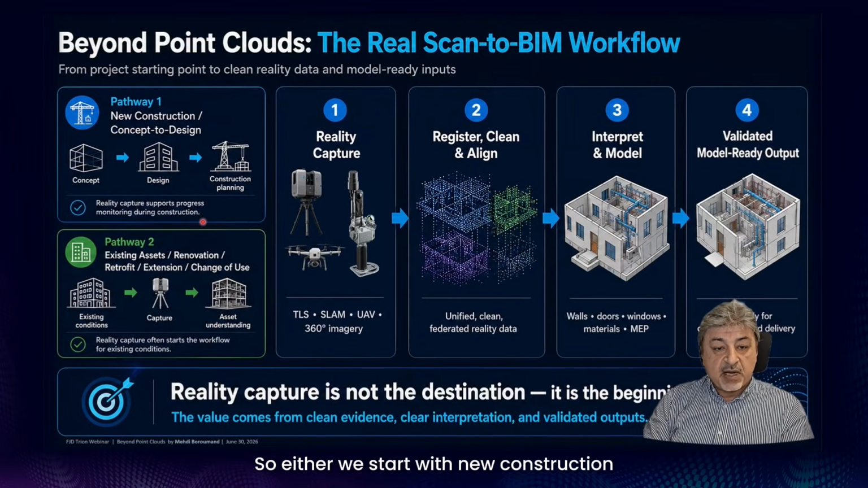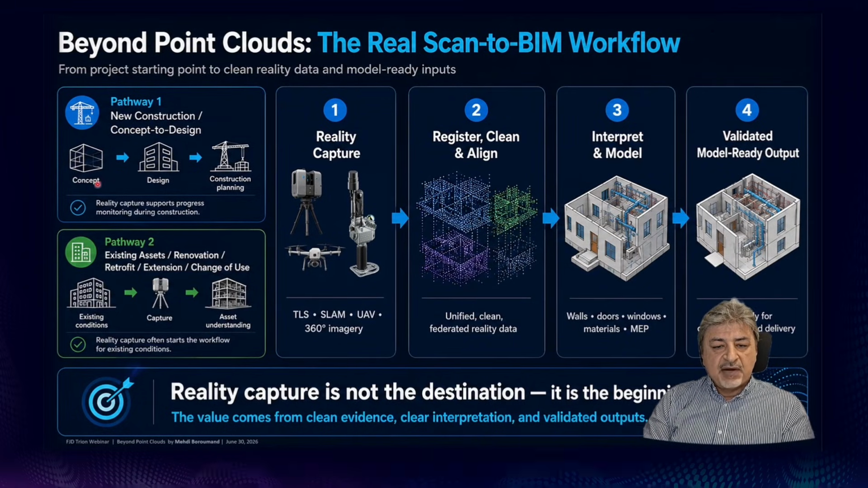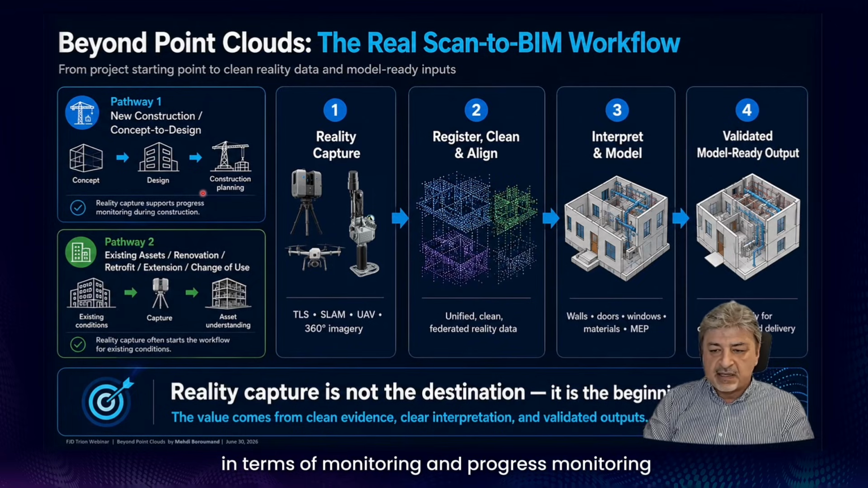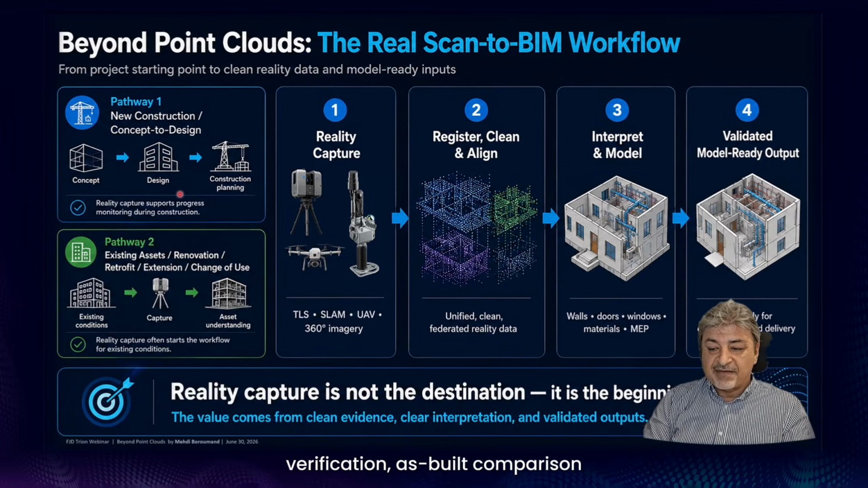Either we start with new construction, pretty much from concept to design and construction. Reality capture plays a crucial role during construction in terms of monitoring and progress monitoring. So reality capture supports progress monitoring, verification, and as-built comparison. For existing assets, this could be path 2, where we have some existing building or asset.